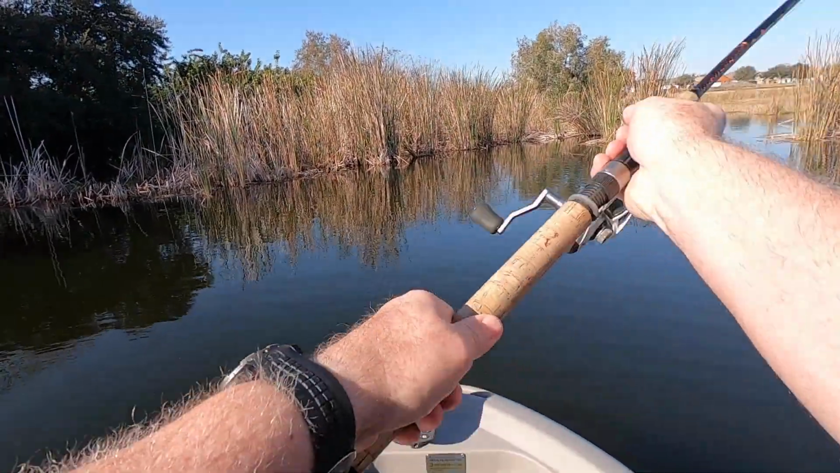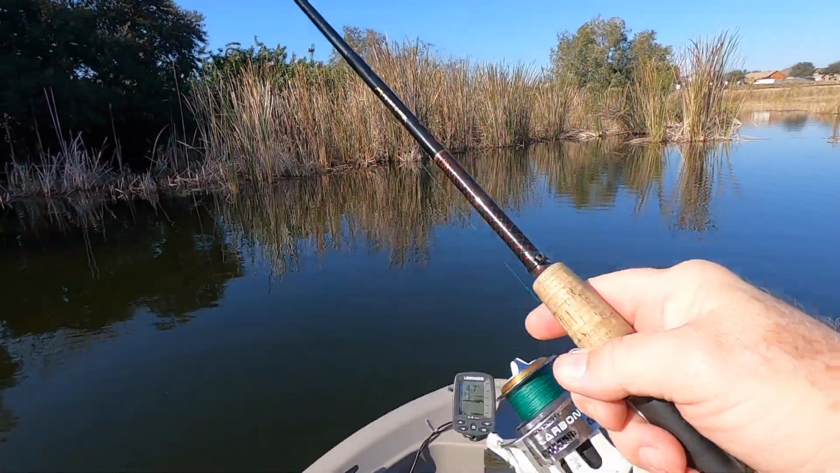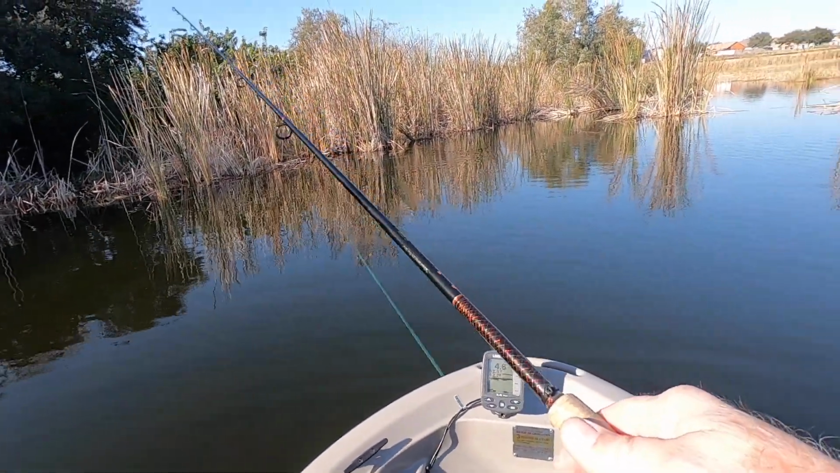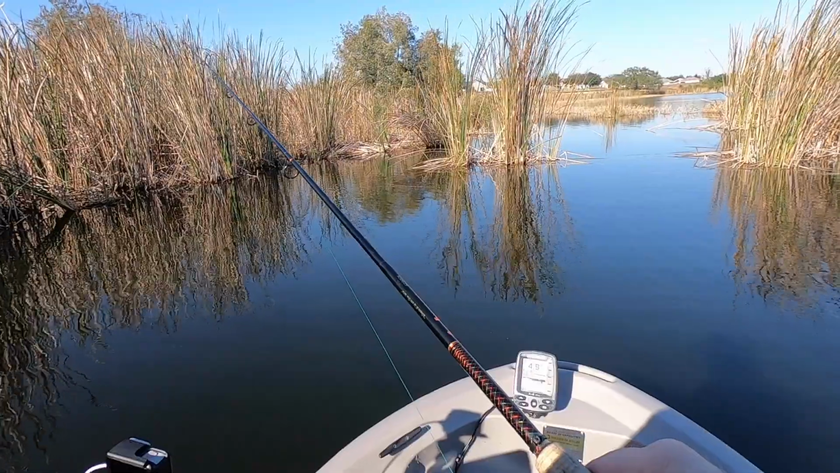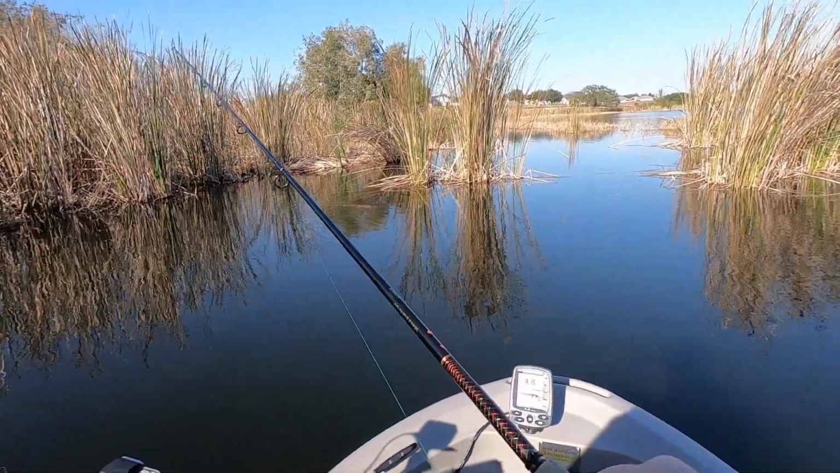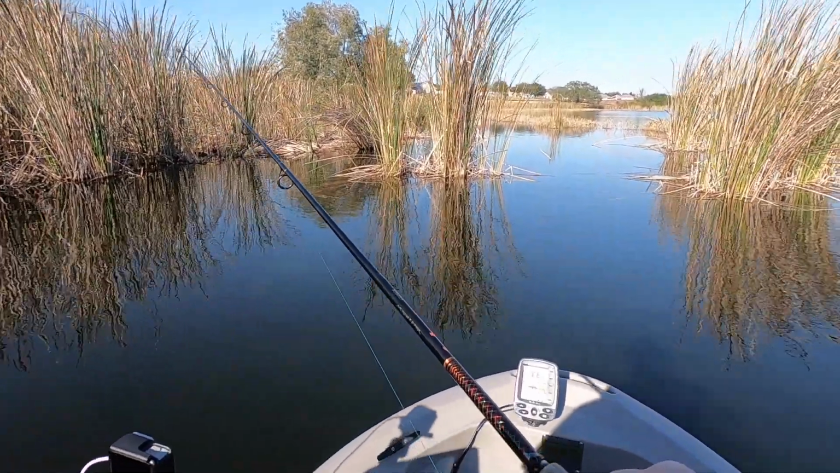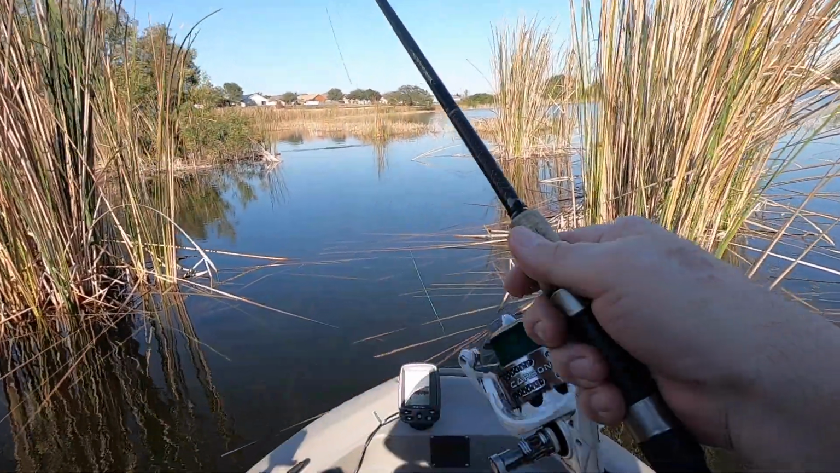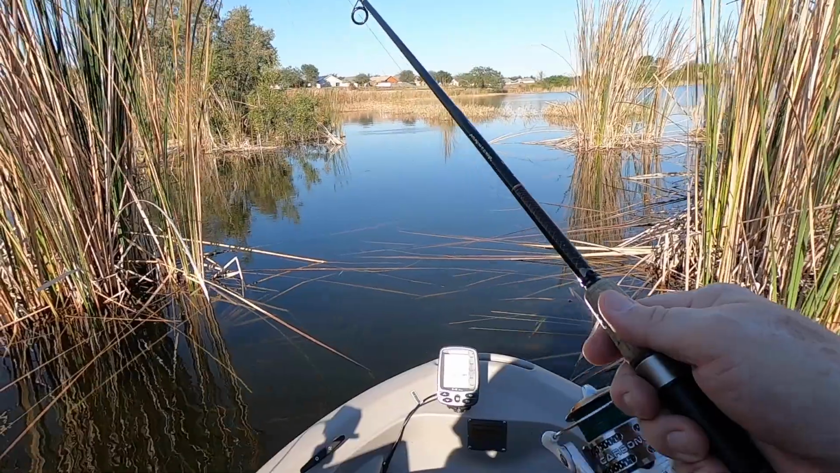But you're right. At least we're seeing some fish. And they're starting to cruise in the shallows here. Well, the down scan is doing me no good at all, because we're only in like 2 feet of water and I can look over the side and see it. So I've just got it on